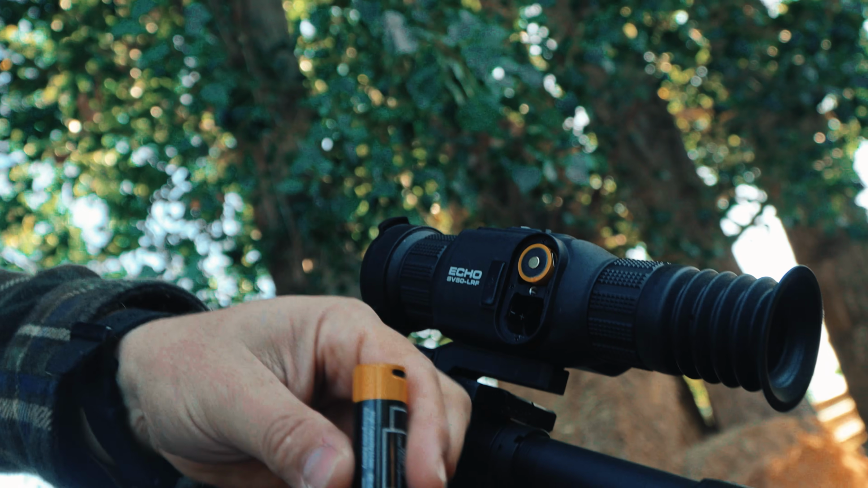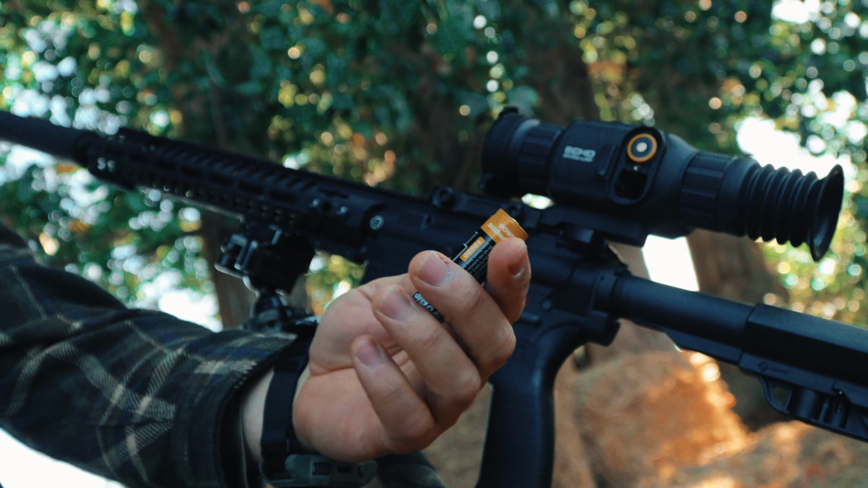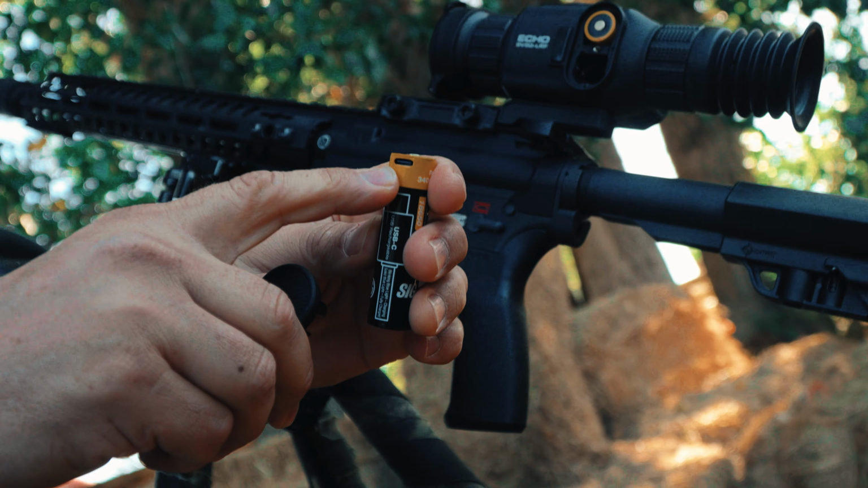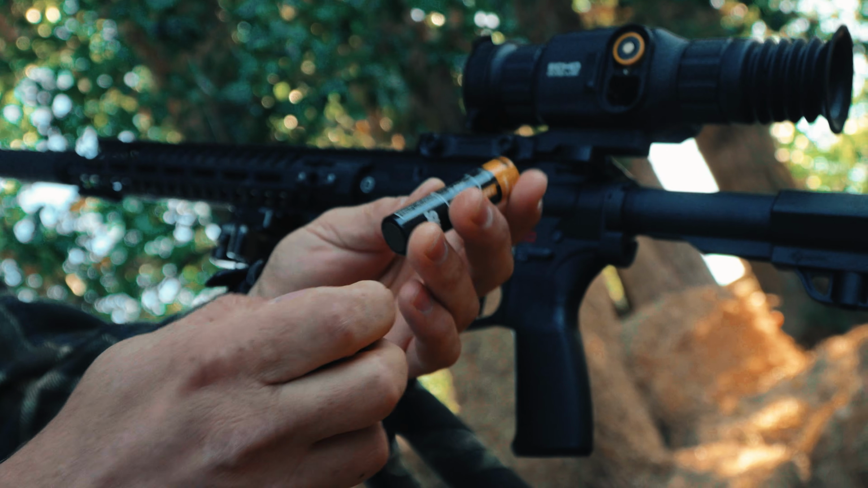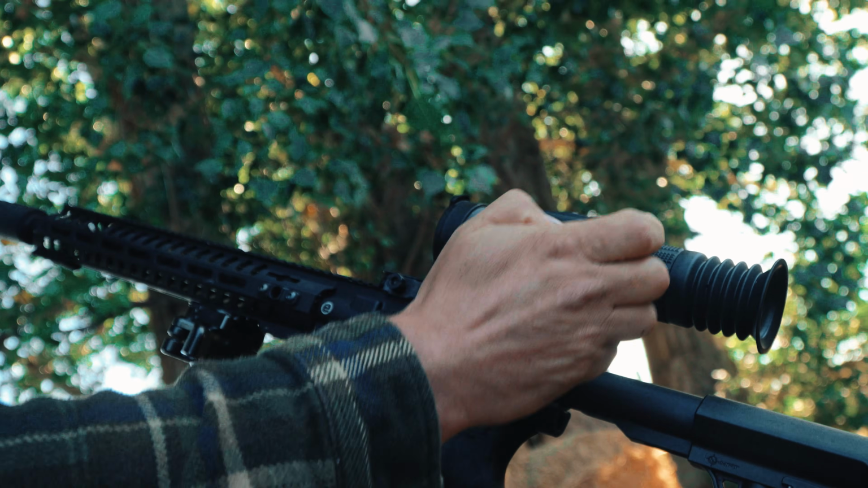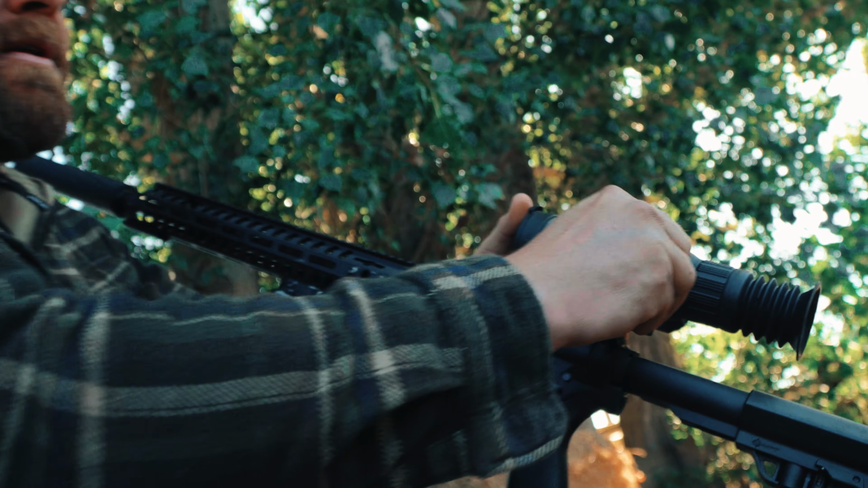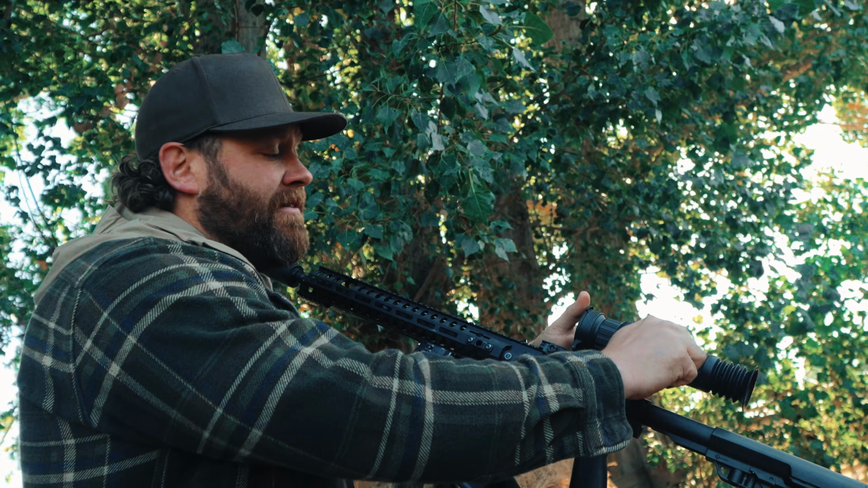And this is what they look like. As you can see, it's a great big battery. It's rechargeable, and it uses a USB-C. So you just plug this into the same charger you plug your phone into, and they charge right up. It comes with a cable with 2 ends on it, so you can charge 2 batteries at a time, which is a nice feature. I love it.